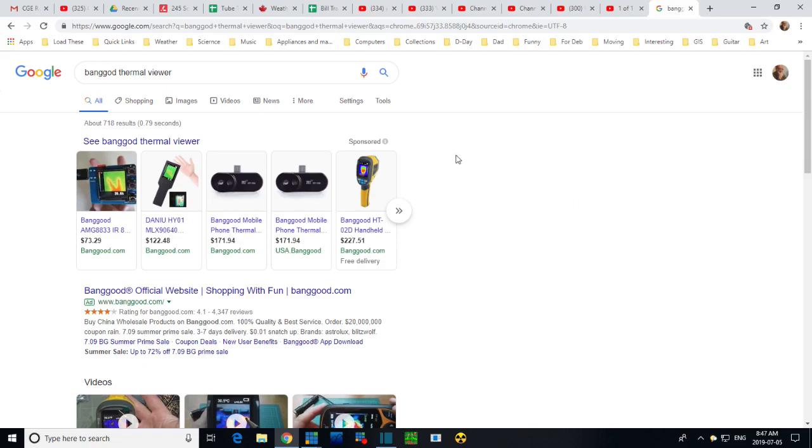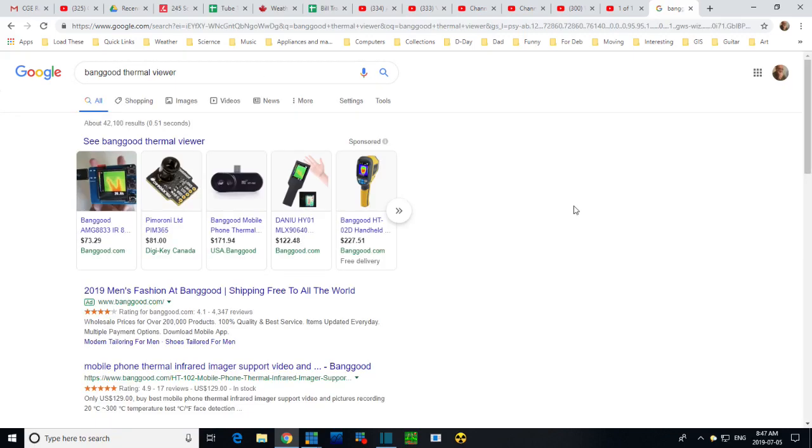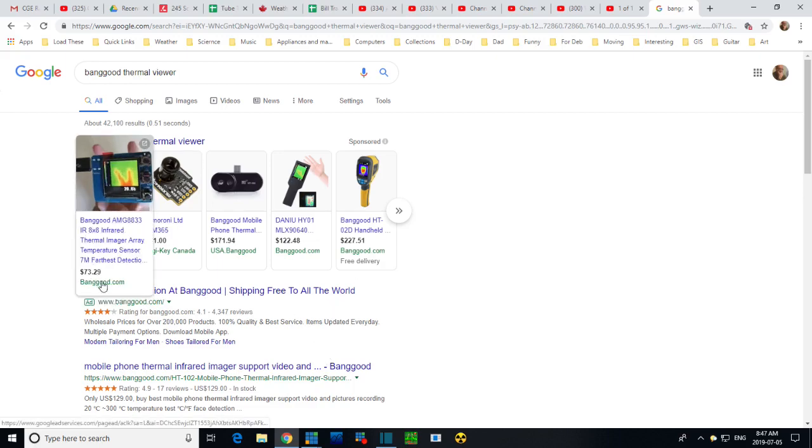Okay, so it's just Google. I just typed in Banggood thermal viewer. There it is. So there's a couple here from Banggood. This is the one I've got here.